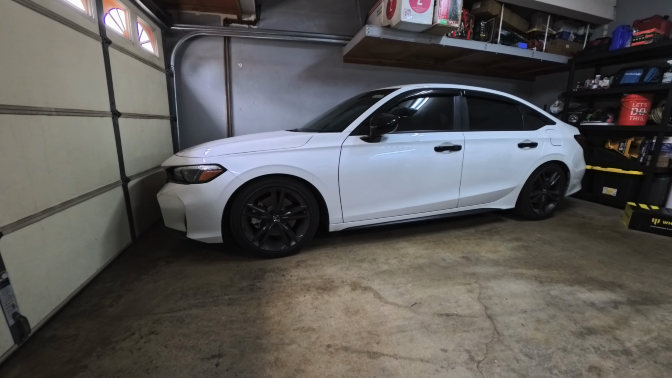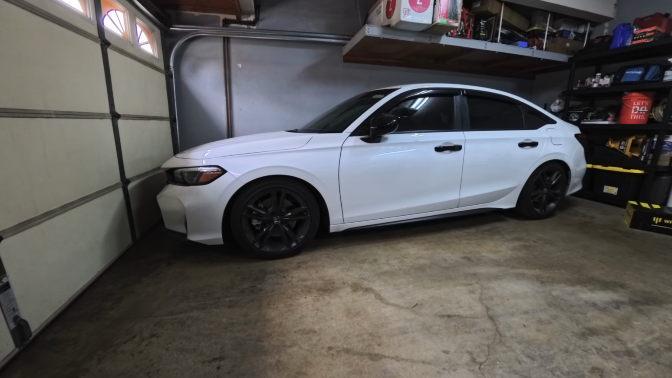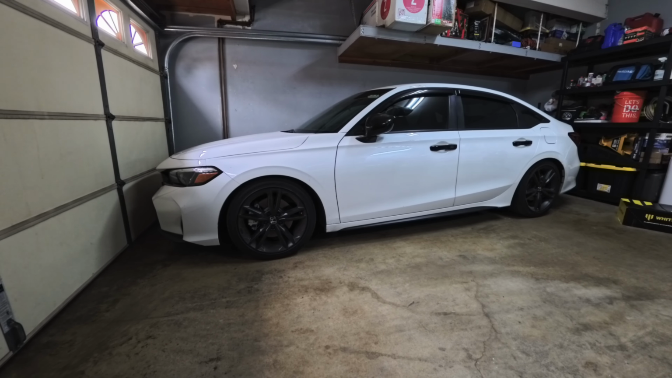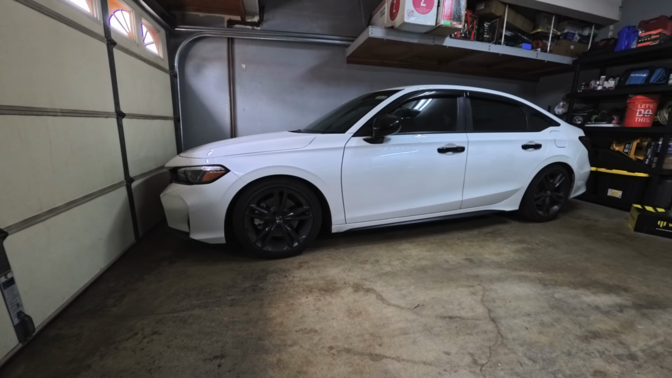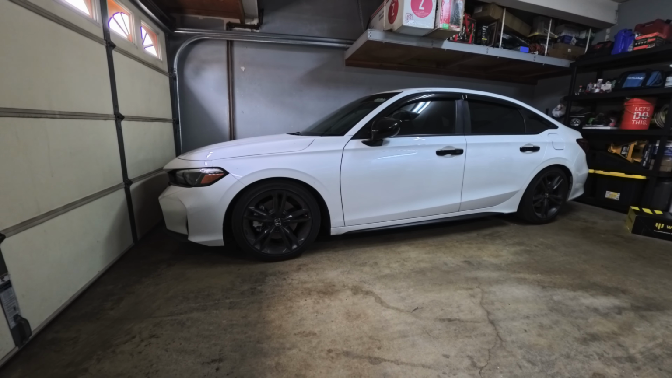I think it's about 4K or 4.7K in the front. That would have helped a lot, but I did want to lower the car. Aesthetically, I love lowered cars. They just look so good when it's low.